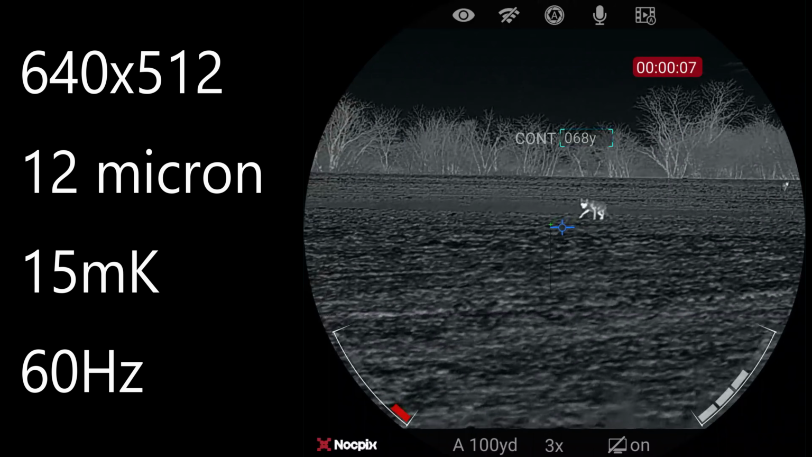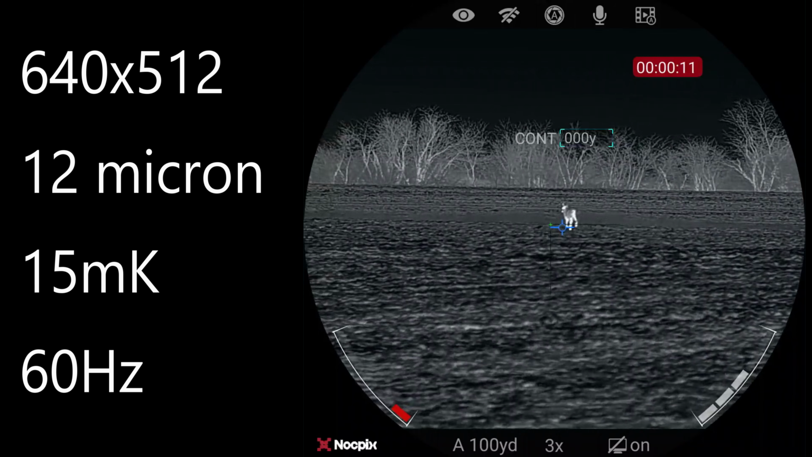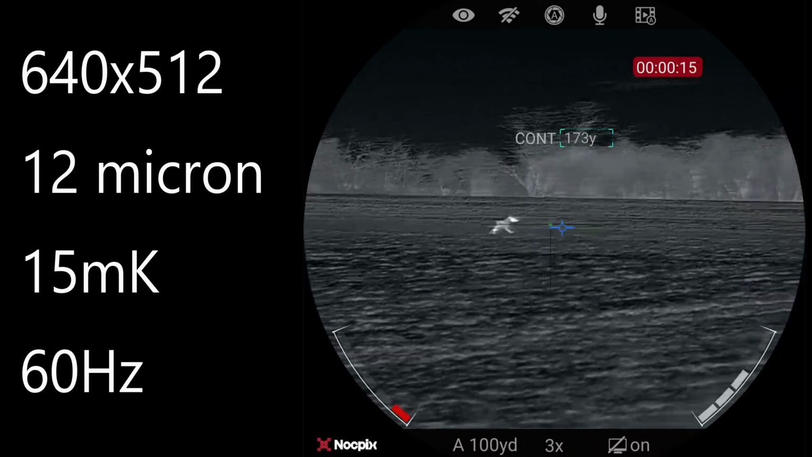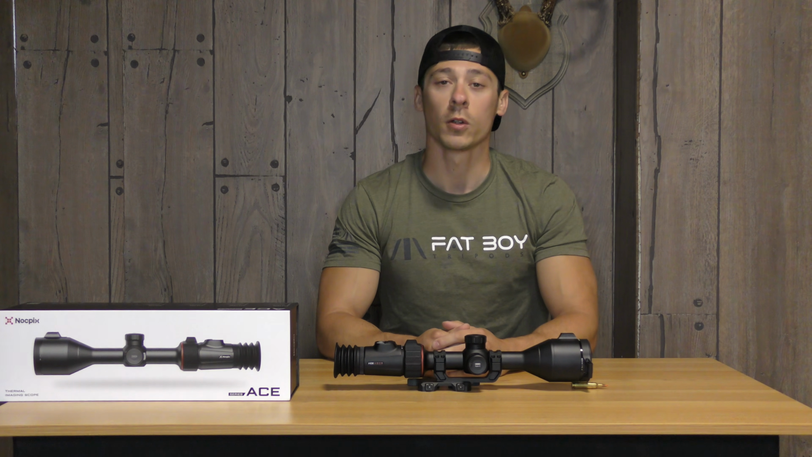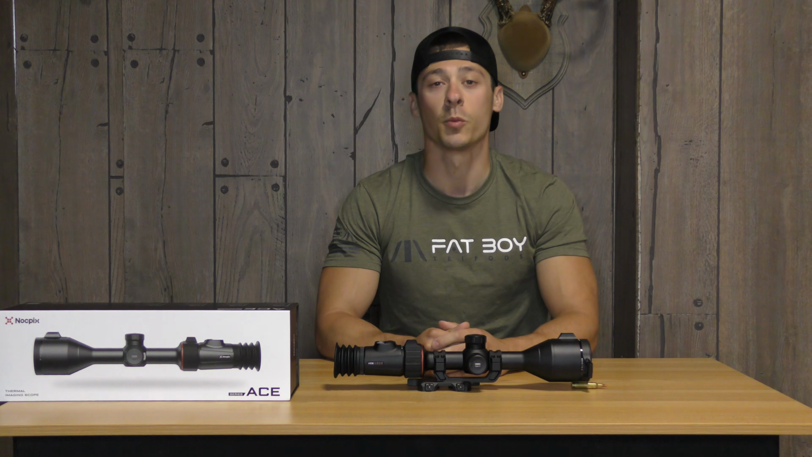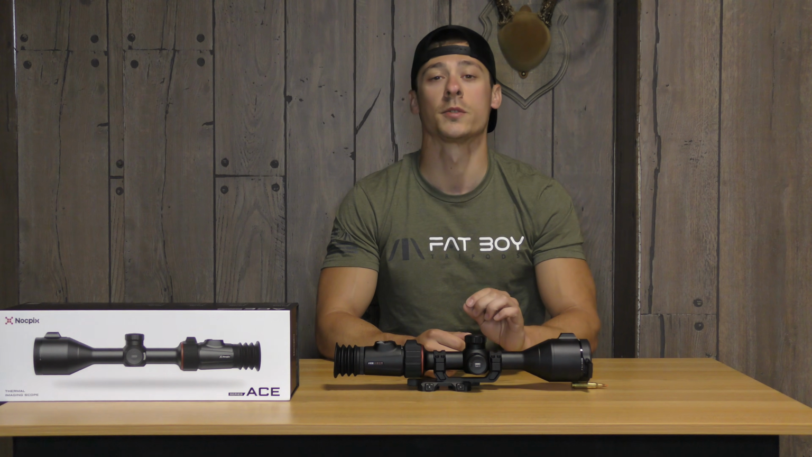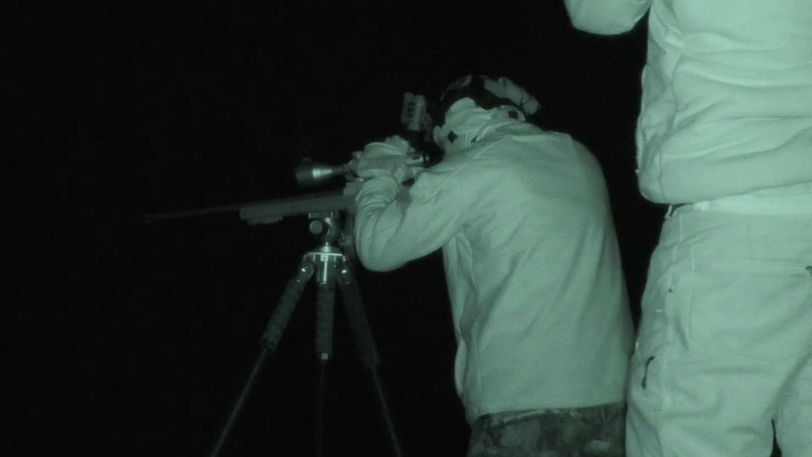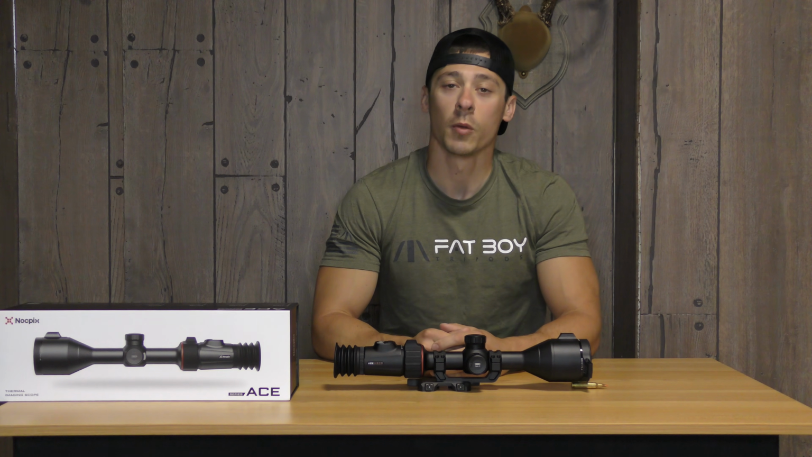Jumping into the image quality specs, this is a 640 by 512 resolution scope. It has a 12 micron pixel pitch sensor. You might be asking, what does that number mean? Does that even matter? The smaller the number, the better when it comes to your pixel pitch sensor. That means the pixels are actually smaller, which is going to produce a better resolution image. It has a 15 millikelvin sensitivity level, and same with that rating, the lower the number the better.